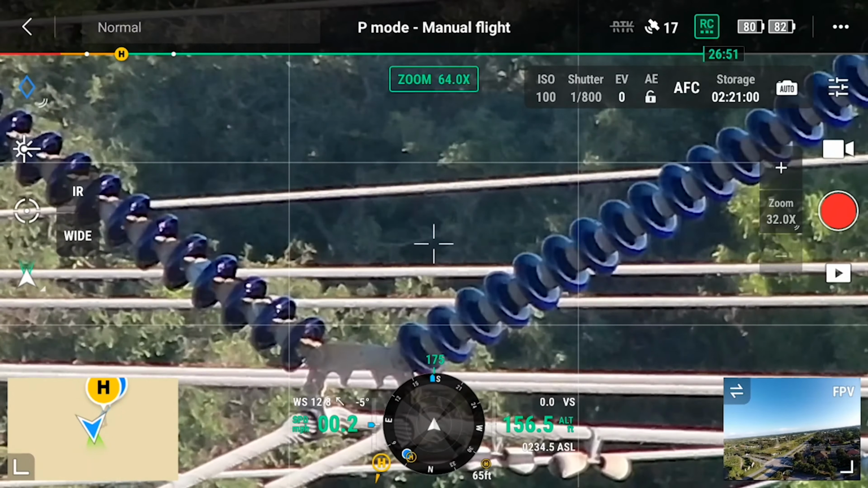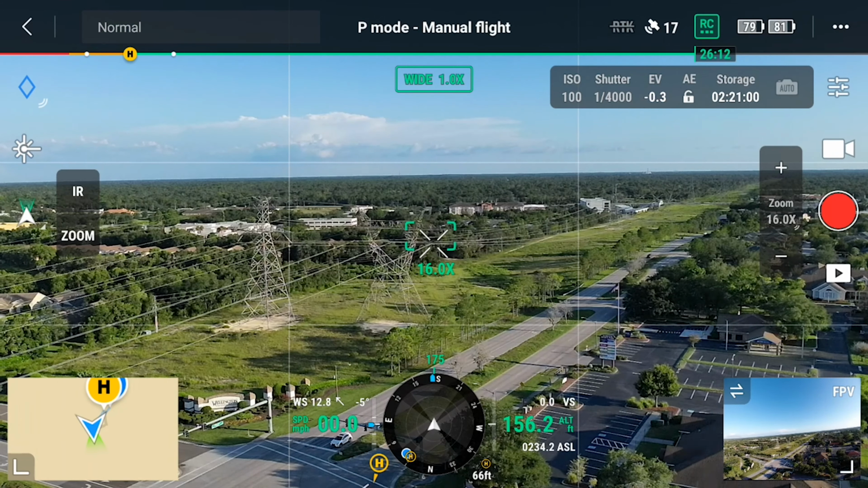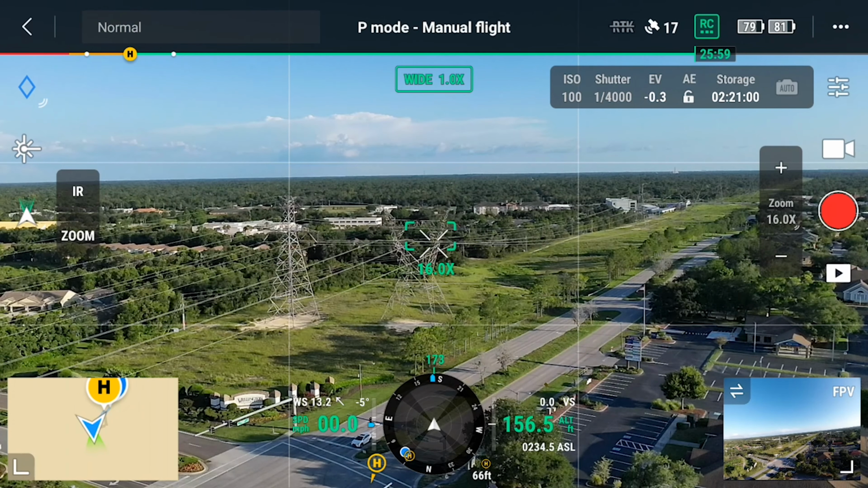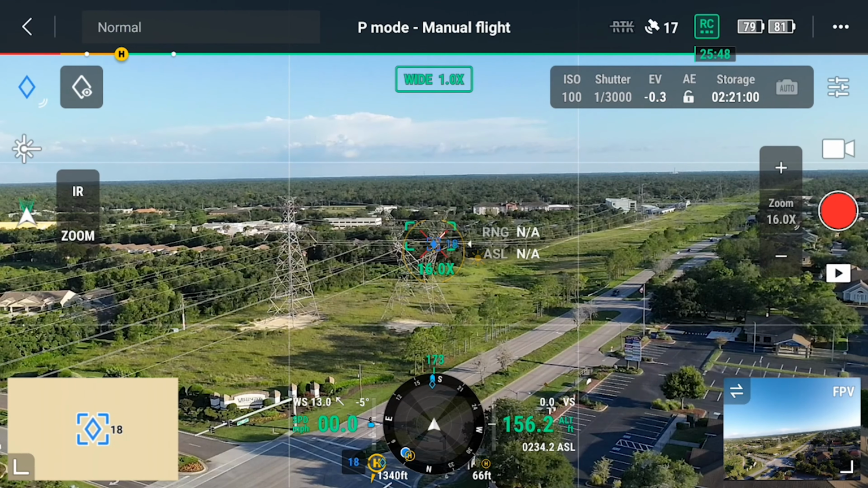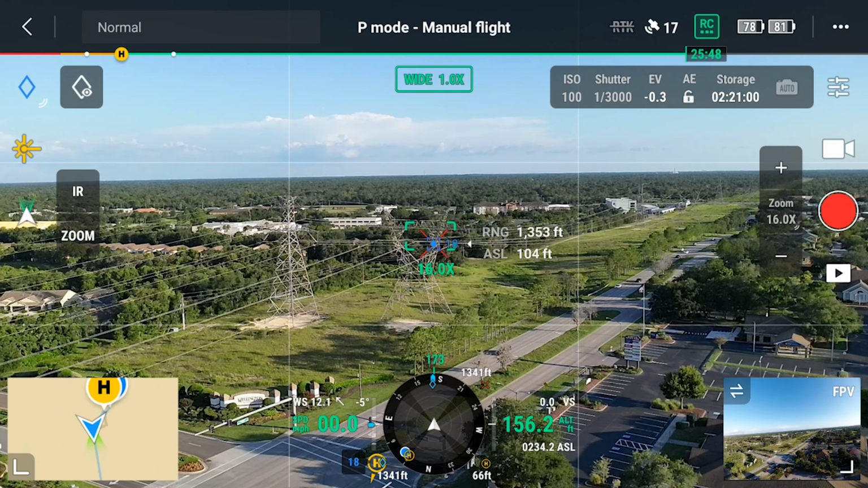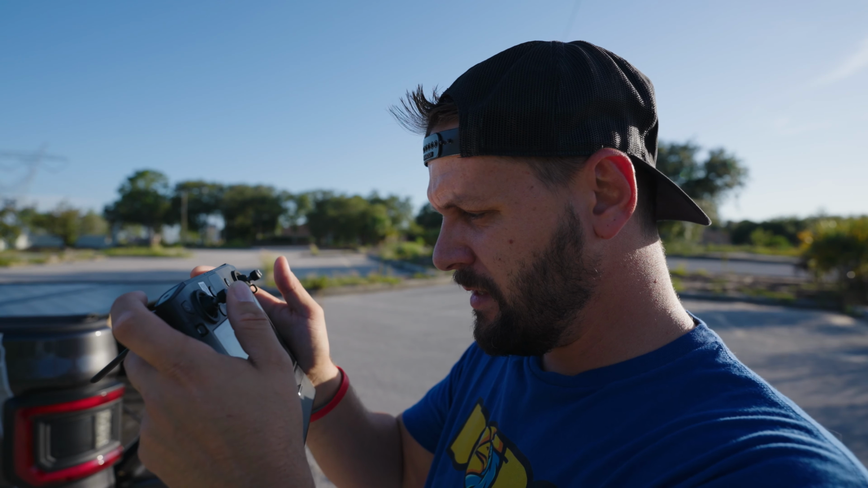So let's go ahead and zoom all the way back out, and we'll go back to our wide sensor, and you can see just how far we are. We're at 156 feet in altitude, and we were 67 feet away from myself here. Now we can also pinpoint that line, so if I wanted to switch over and do a pinpoint, we can do that, and then we can also measure it. It's showing that the distance from me to that power line is about 1,352 feet, and I would say that's probably pretty accurate.